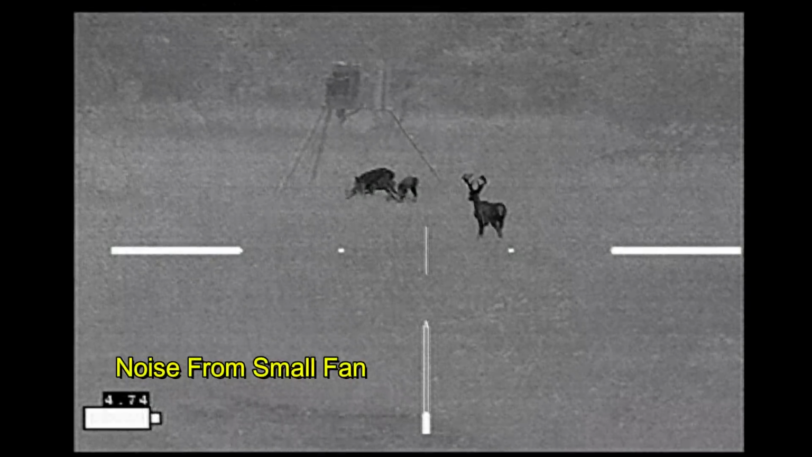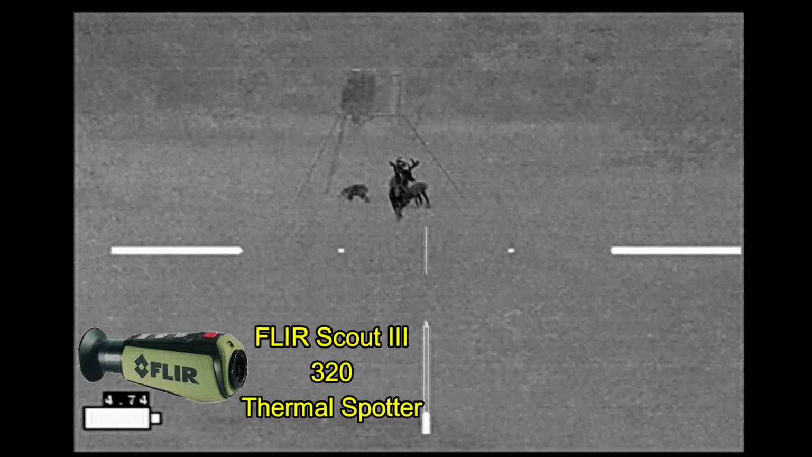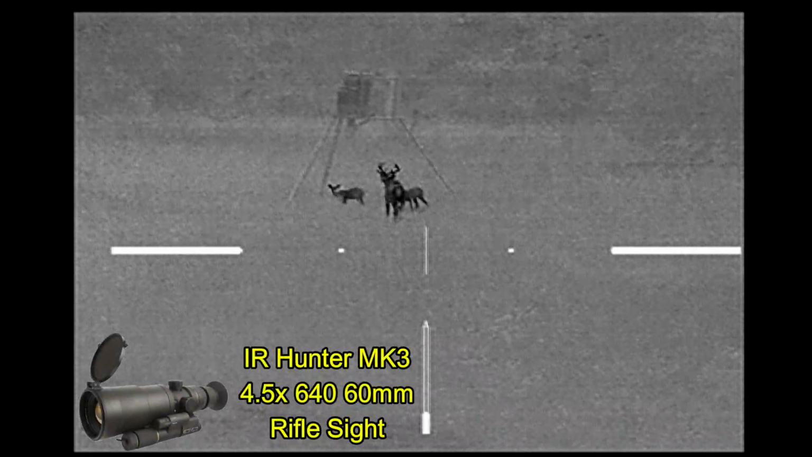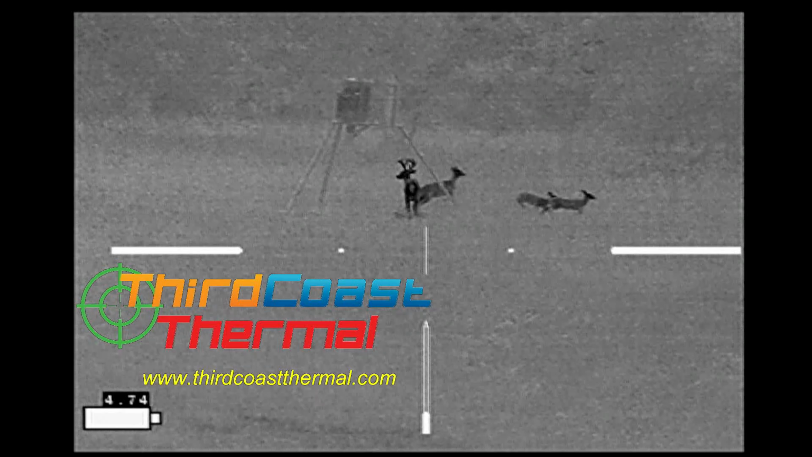Had a full moon, so I thought it'd be a good night to try out the Psionics Aurora night vision camera. And I started off my evening by watching some deer, including this big buck that chased away this doe and a couple fawns. Initially spotted with my FLIR Scout, and then recorded with my IR Hunter Mark III. Now as he chases them away, this is going to be a theme that's going to be repeated later in the evening. Optics provided by Third Coast Thermal.